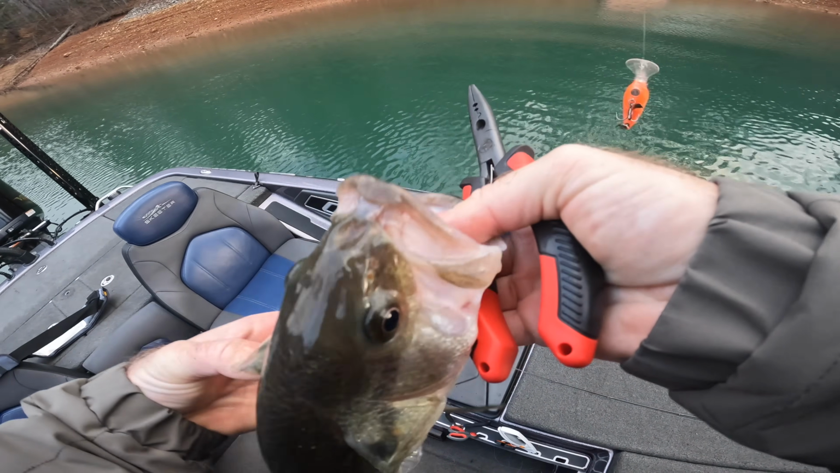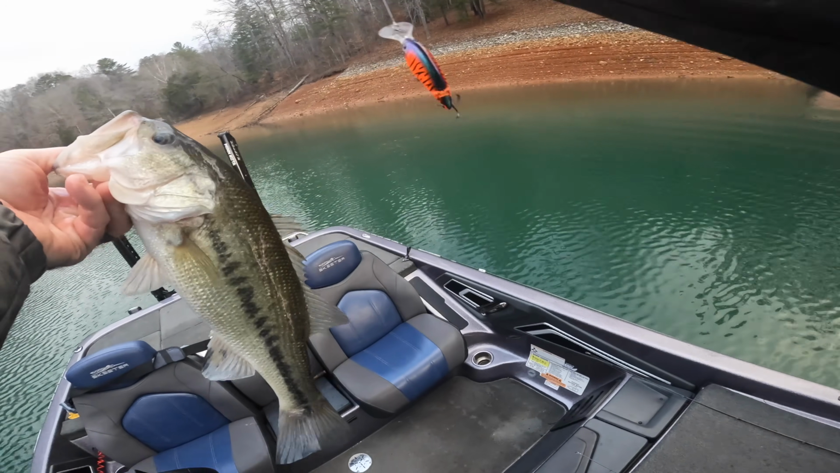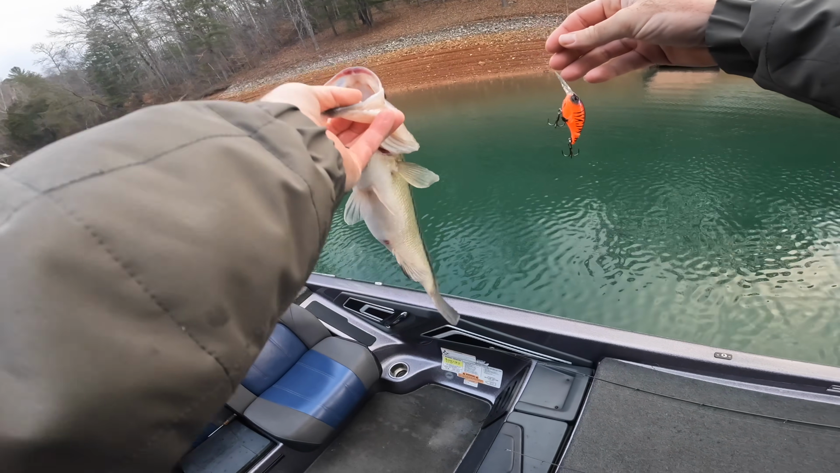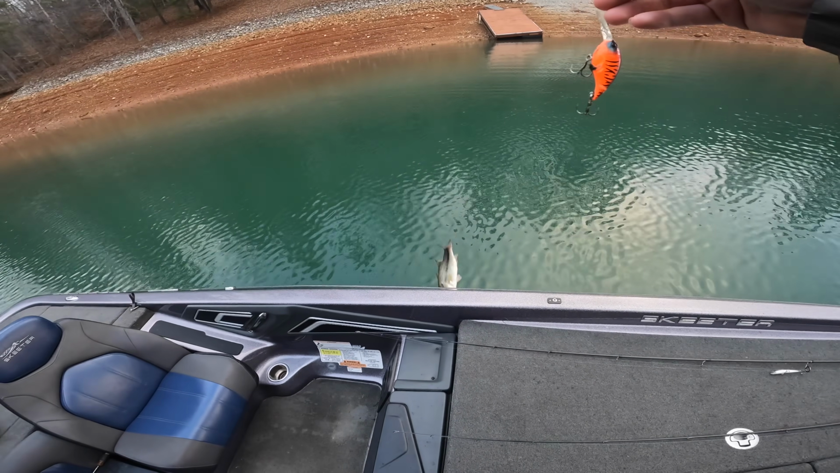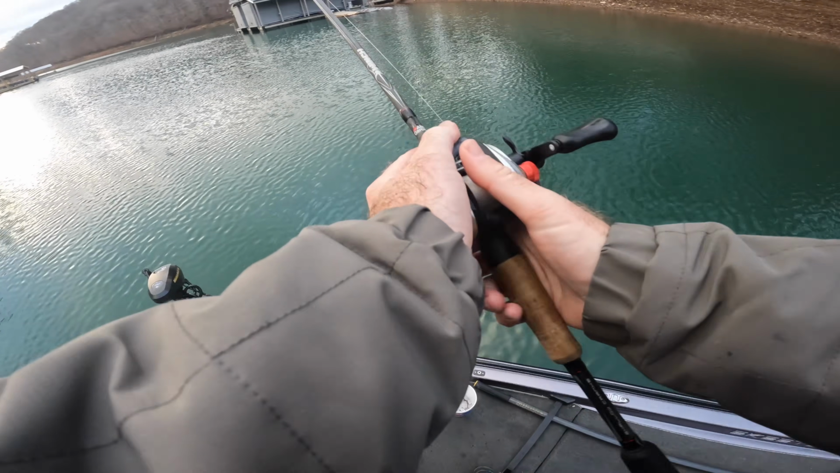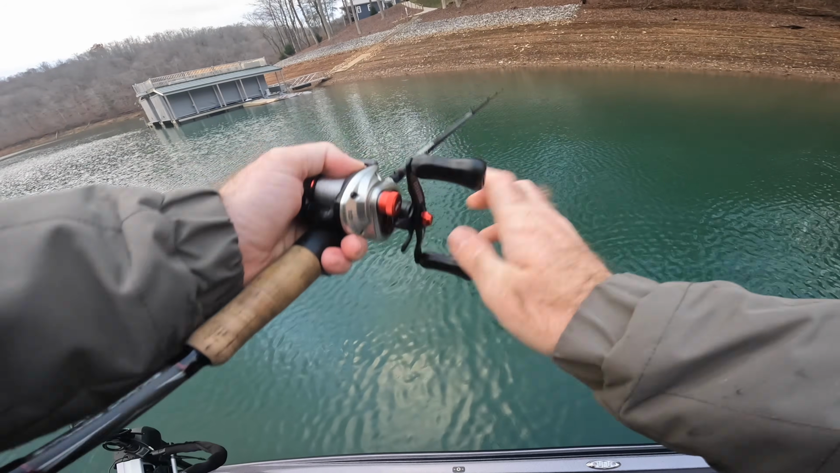Okay. A little largemouth here. A little chunky dude. Look at that. Just a little chunker. Got a belly on him. Thanks, bud. Watched him come up and eat on Mega Live. That was cool. That was really cool.